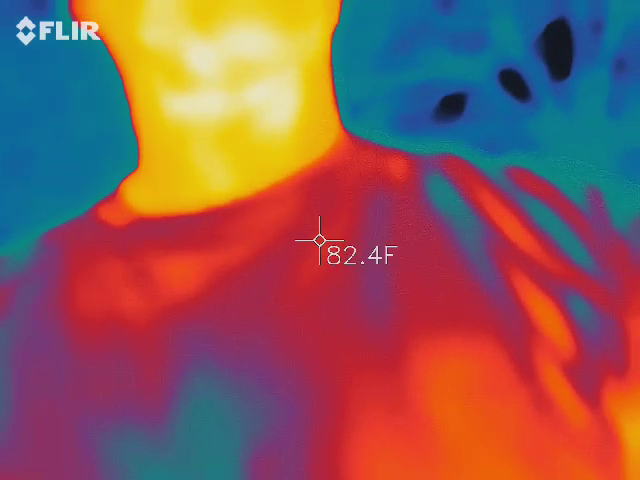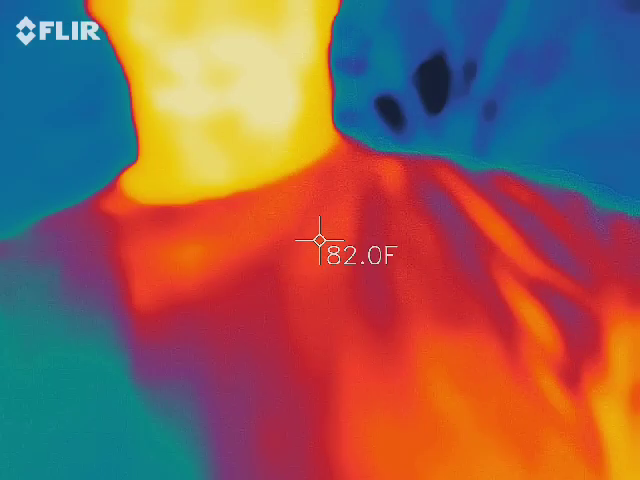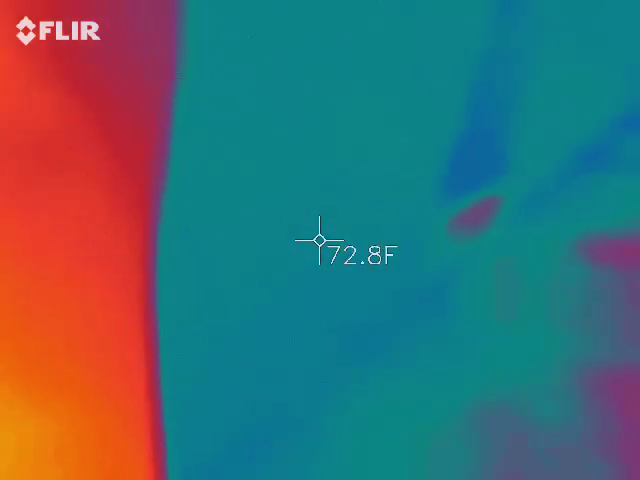We want to try to keep a person in view at all times because it needs that base. If I were to point this just at the wall, it's going to bleed out, until I put my hand in there. And then that wall is probably going to turn blue. Do you see how that worked? So take my hand out, it's going to bleed out to red because it needs to find the warmest temp.